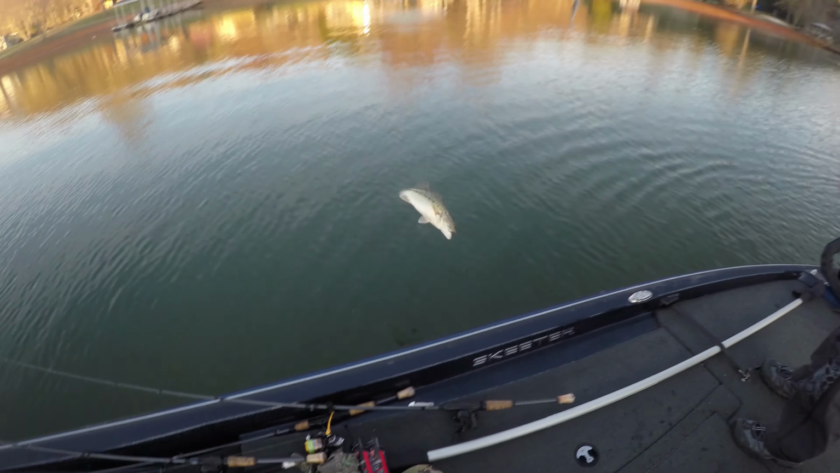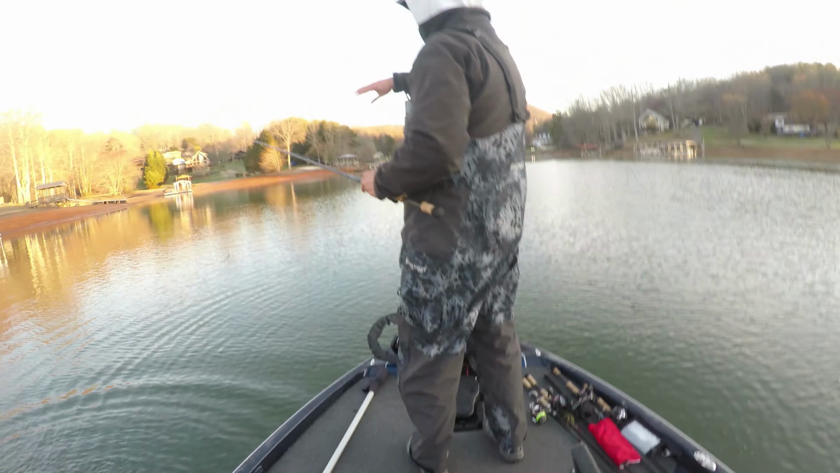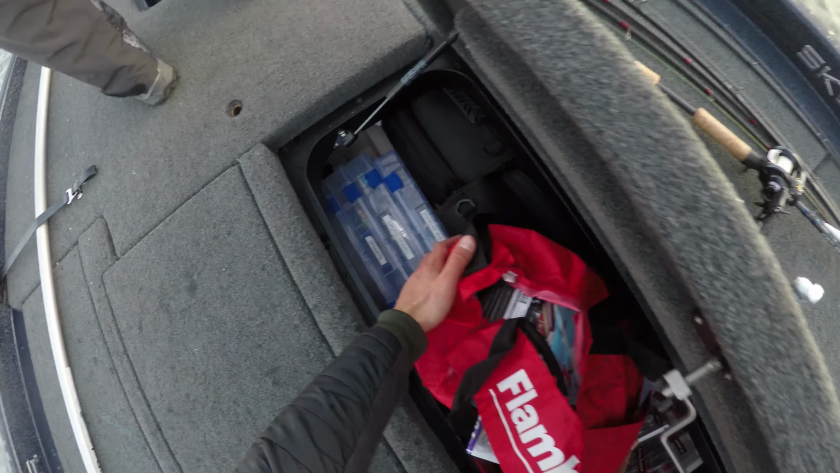I literally watched it go to the bottom. And he thumped it. He was going down at the bottom ahead of it. Then you just saw him turn. Yeah.